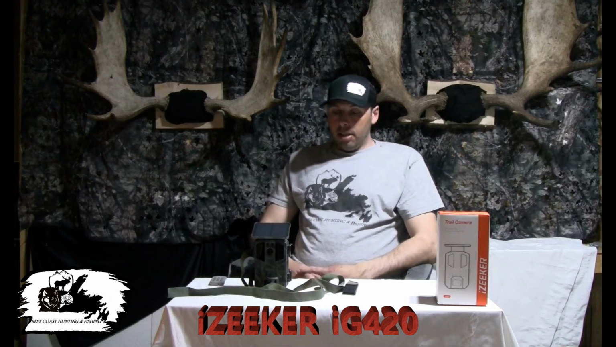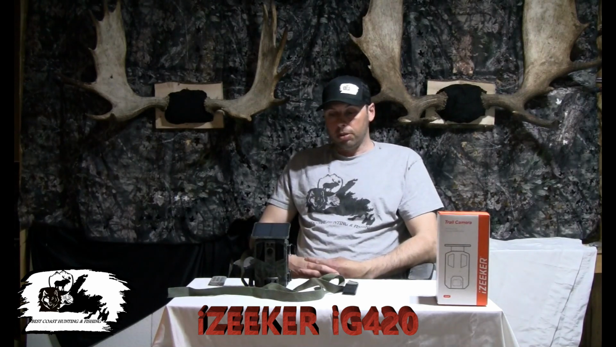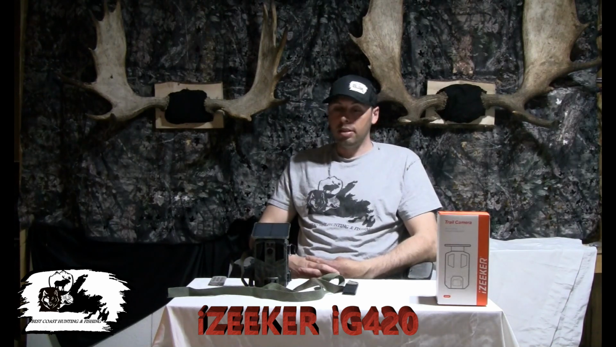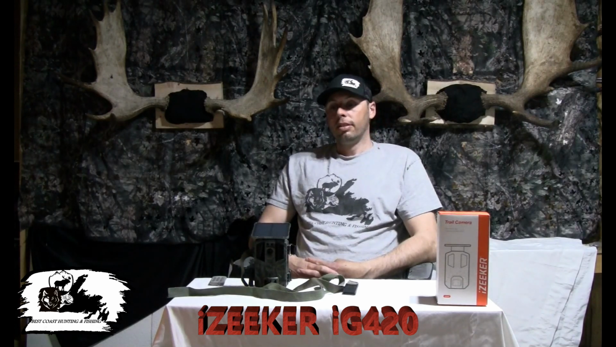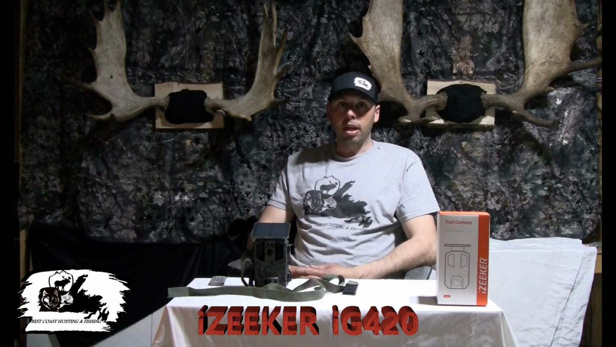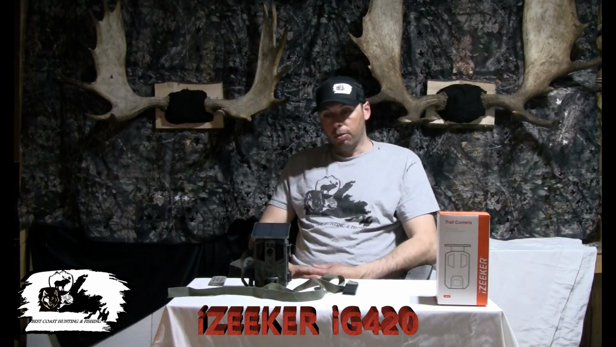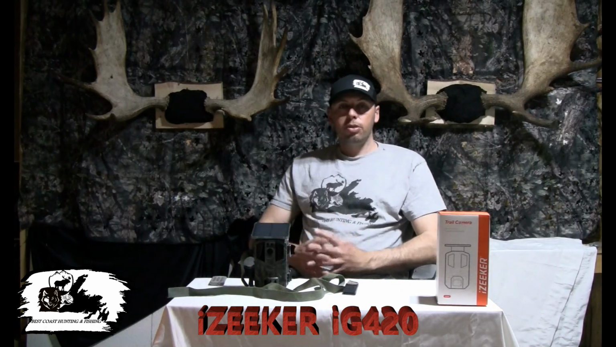Price of this trail camera was on Amazon.ca, I believe, $99, and I've seen it on sale there for $69, so $70. That's very affordable. I think you're getting a decent trail camera for the price of it. A very affordable trail camera. So you might want to check that out if you're looking for something that works well and gives you good, decent pictures. This trail camera is very user friendly.